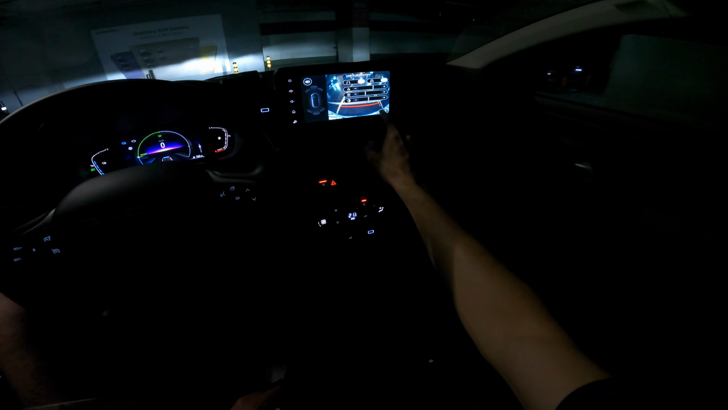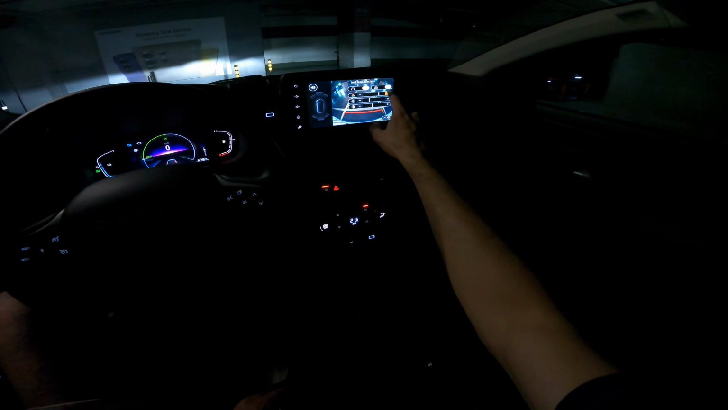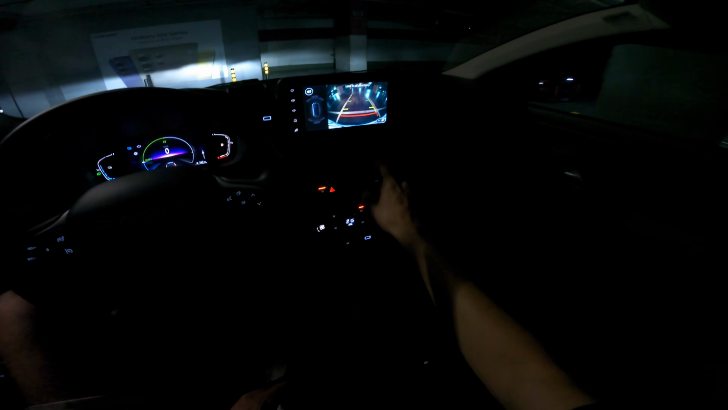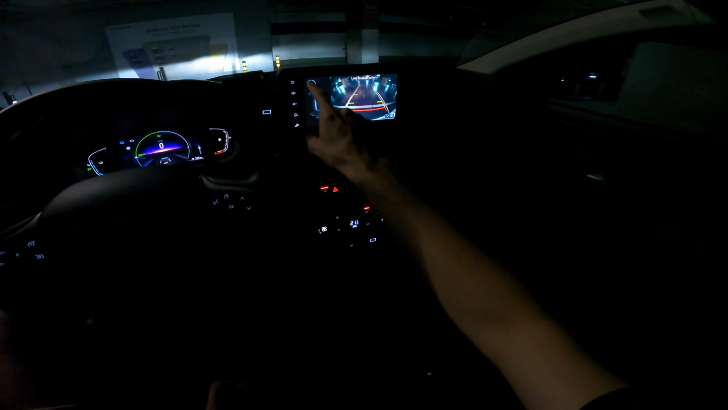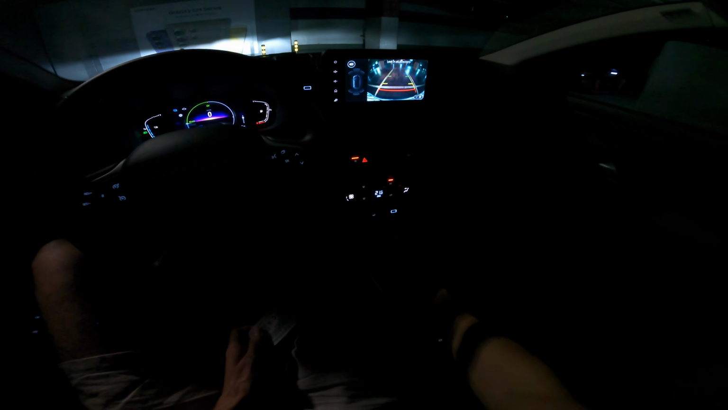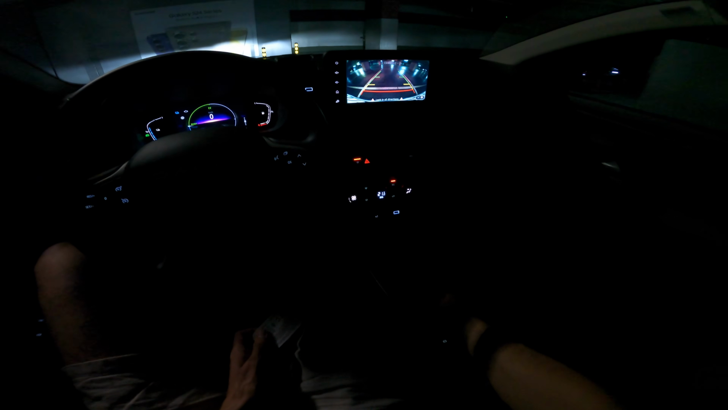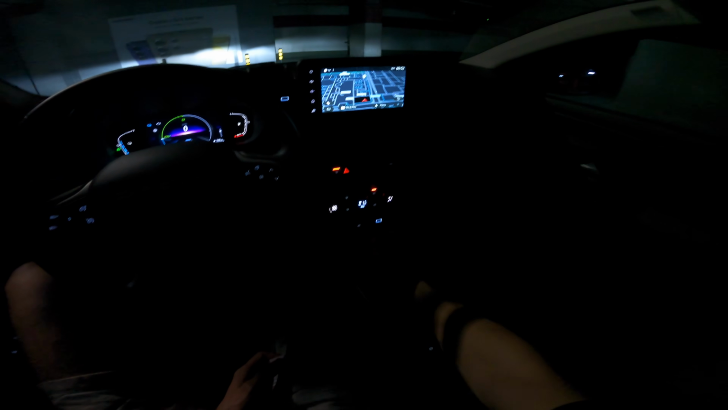This is more accurate now in color. I think you can see it better. I can't hide the parking sensor though. I like the fact that when you go forward, it switches to full screen, but whatever. I like to have this. Okay, I went away.